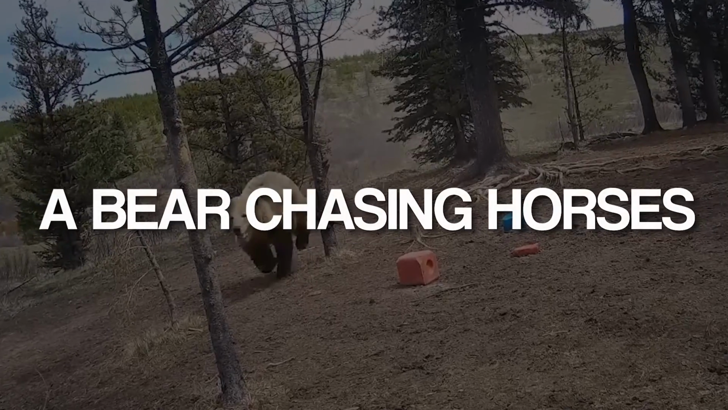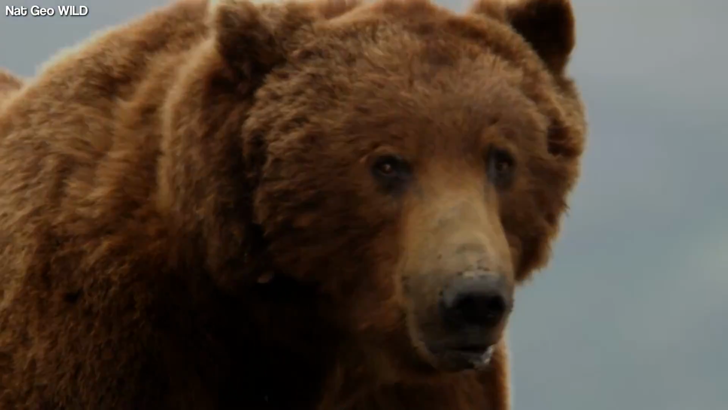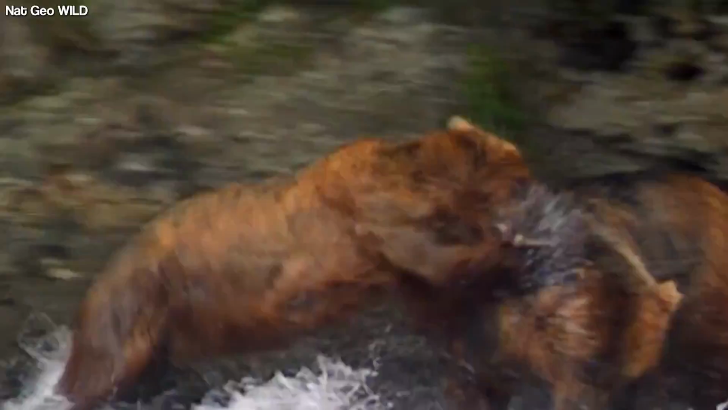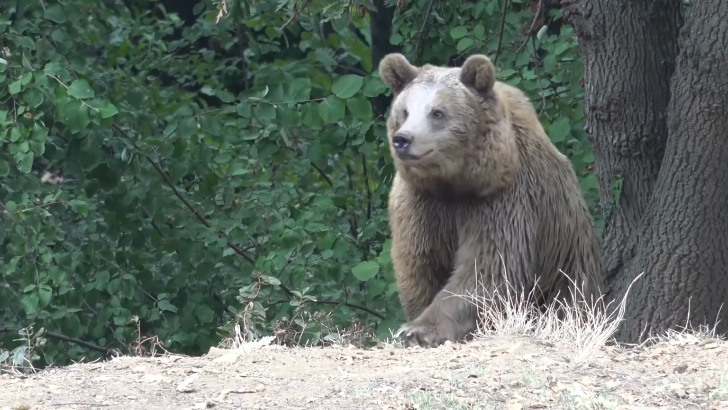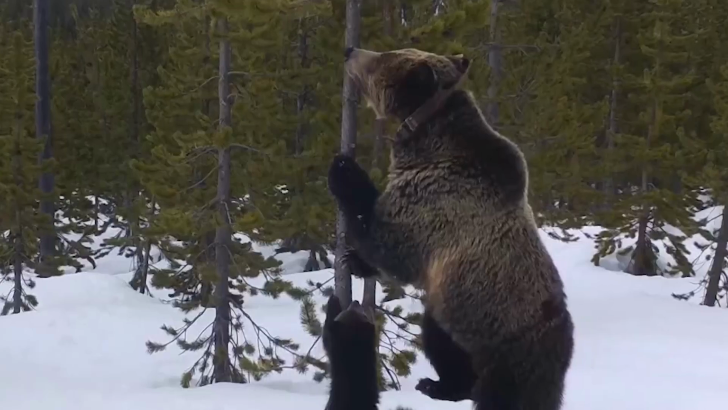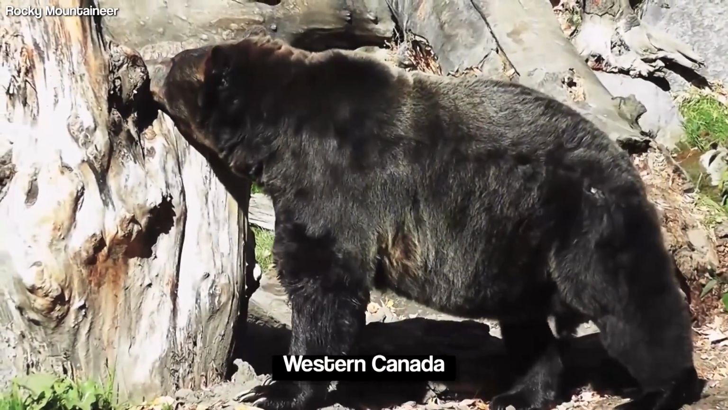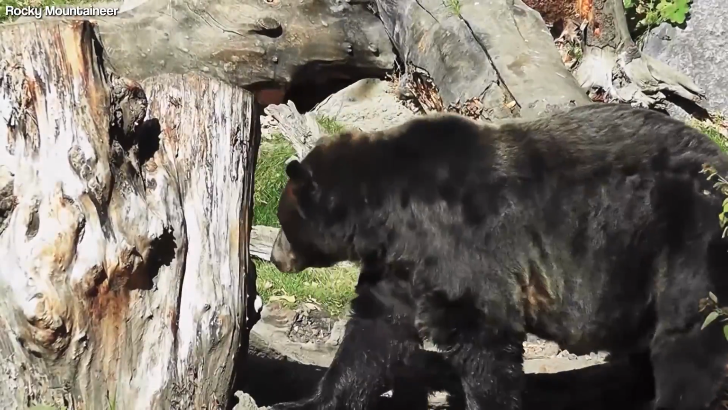6. A bear chasing horses. Grizzly bears are just out of this world. They always seem to be up to something, and I'll be there to witness it. I'll always be willing to watch and admire them, whether it's an encounter, a cell phone video, or something caught on a trail camera. Aside from Alaska, Western Canada has some of the largest grizzly bear populations in North America.